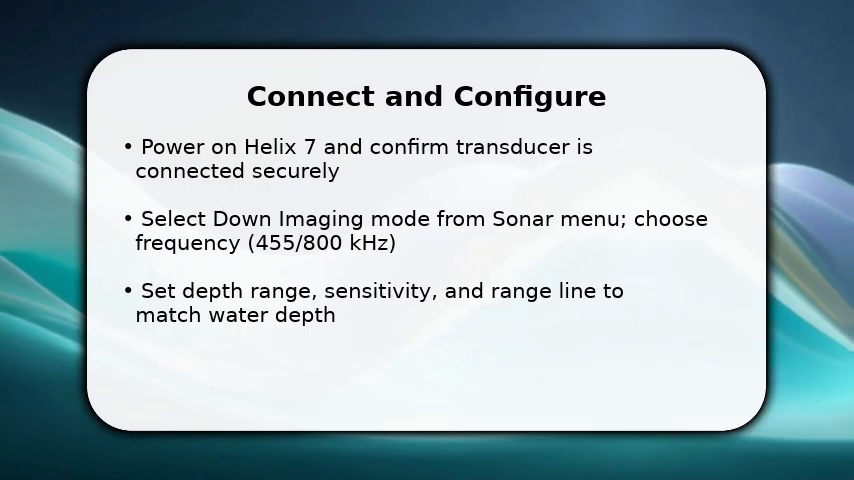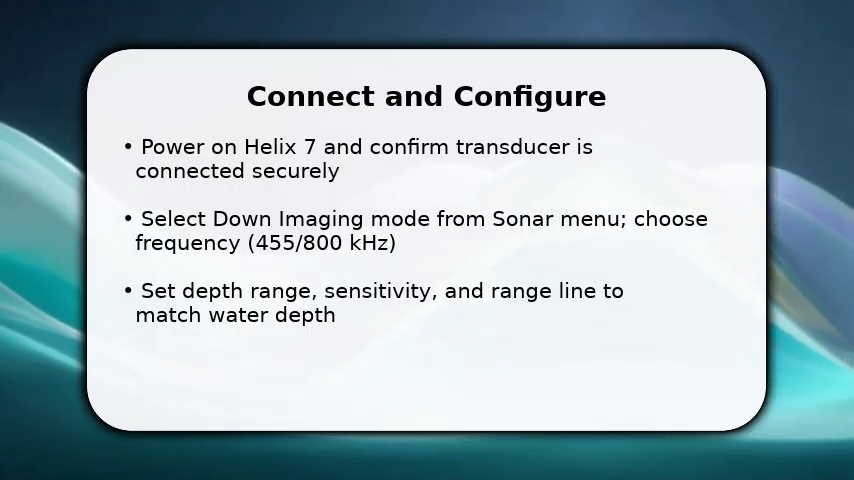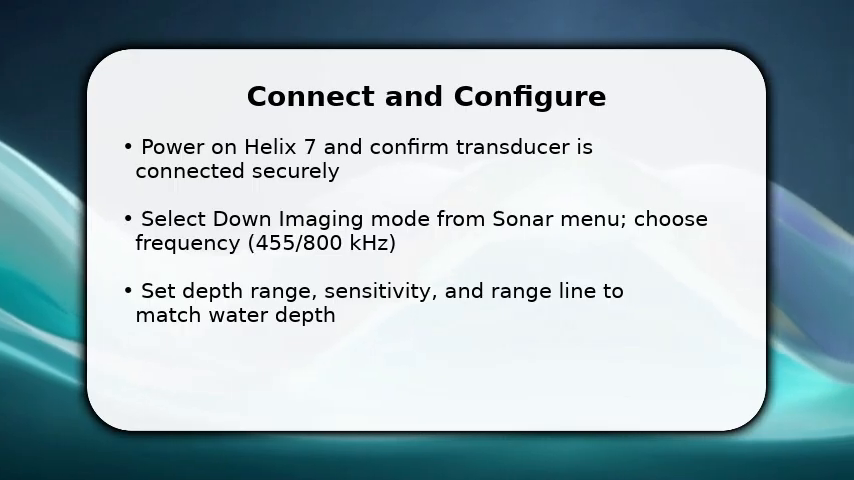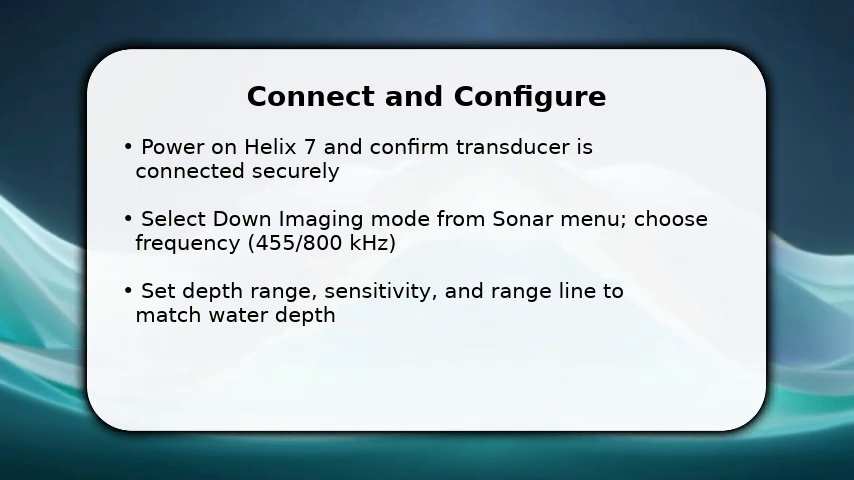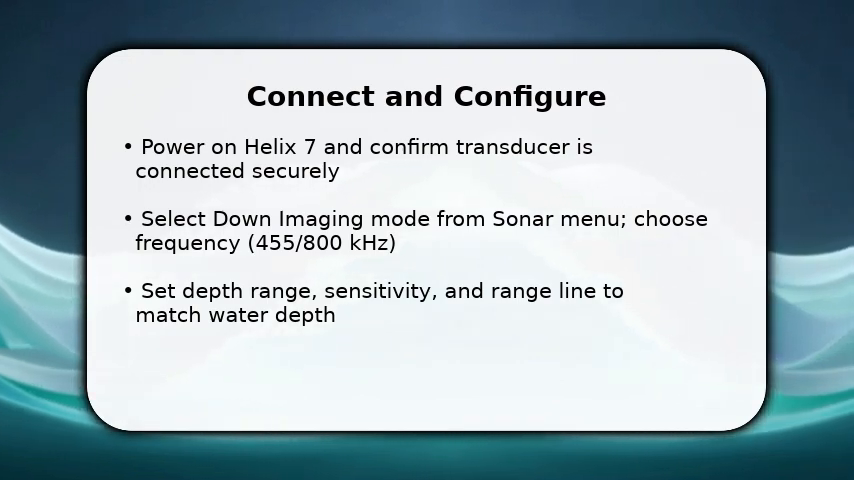Then adjust depth range and sensitivity so returns aren't saturated. This reduces clutter and improves target separation. As you proceed, keep adjustments small and watch how the image responds in real time.